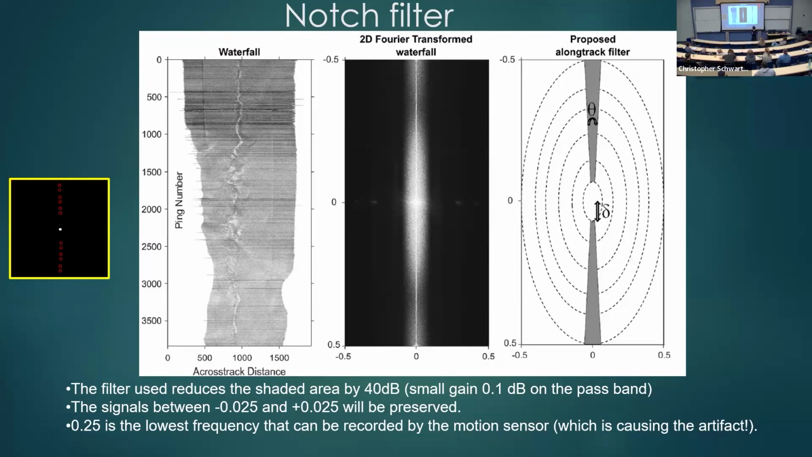Well, I swear to you, I was not able to find it. Did you get recordings of the motion sensors? Normally they are logged with the multibeam data. Was there nothing to be identified in them? Yeah, I saw huge delays. It was not consistent.